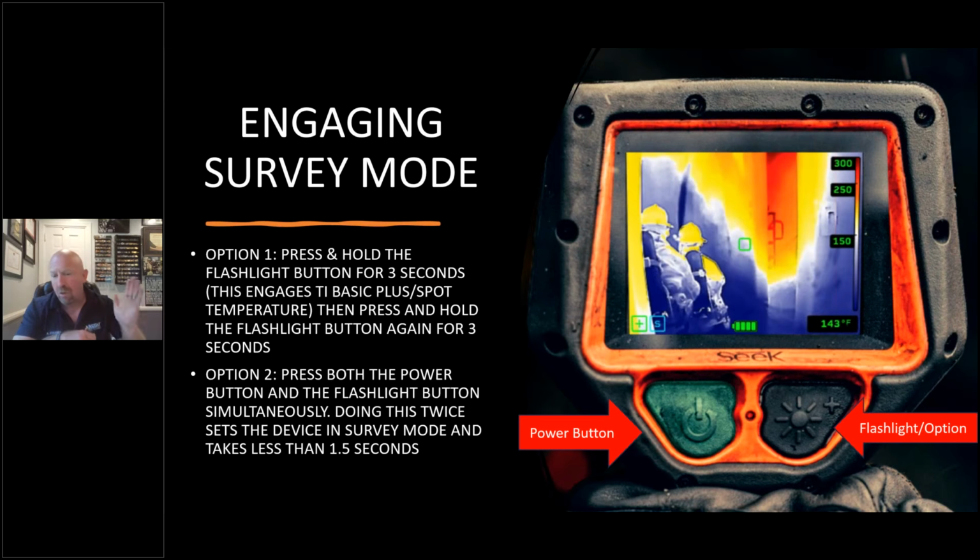We start off in first gear in a manual transmission, and we go to second gear as we get enough RPM as we drive down the road. You're going to start in survey mode, which is your first gear in a low temperature environment or doing size up or things of that nature. And then you can switch to second gear by going to TI Basic by tapping the green button if necessary. Makes our lives a little easier.